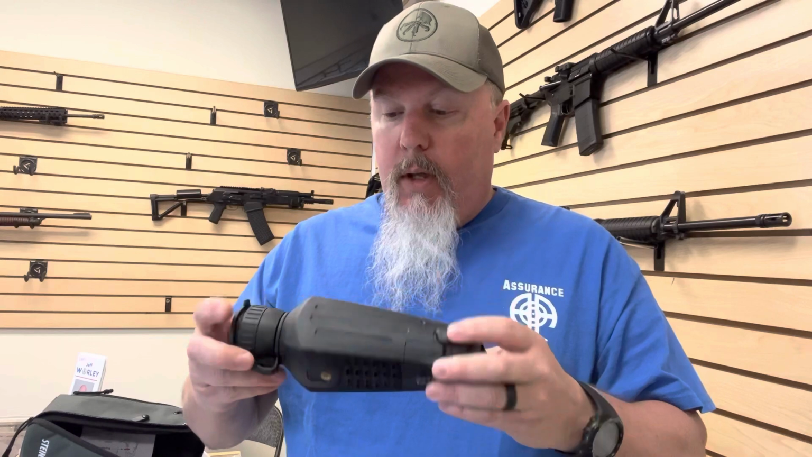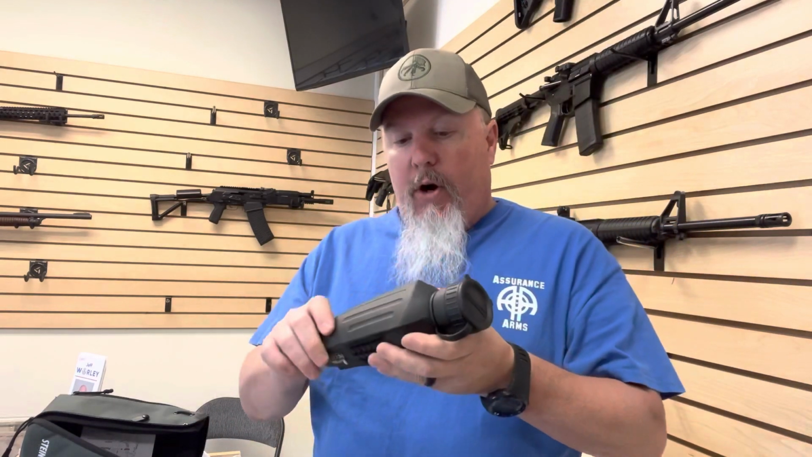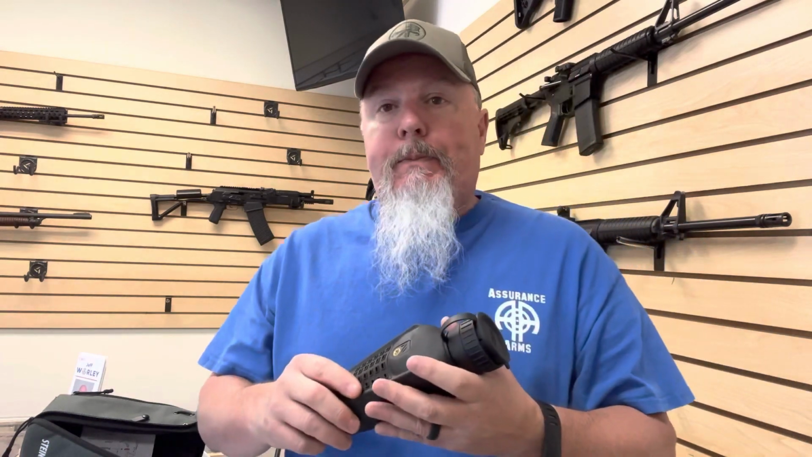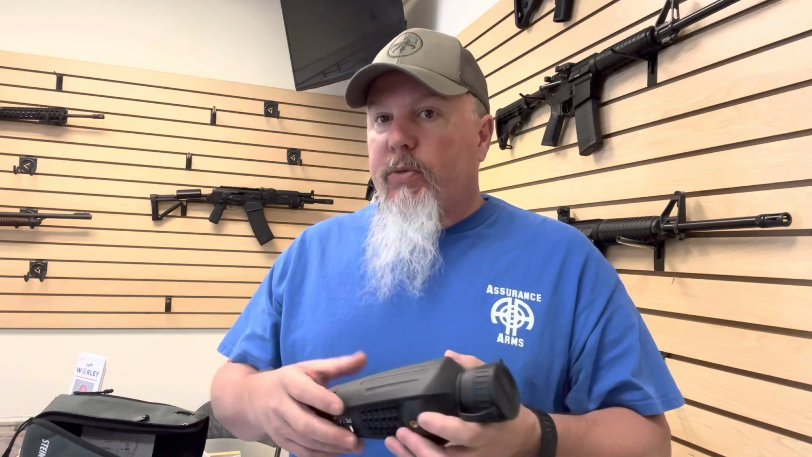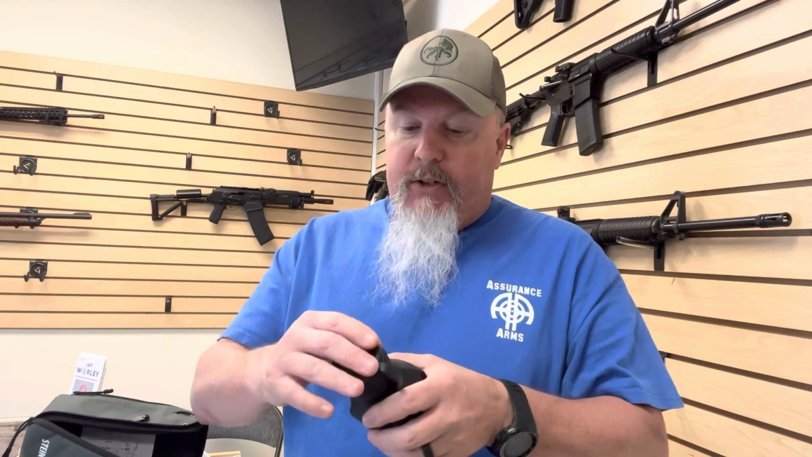Now, it's a really nifty device. It's very armored. I feel like this could take a lot of abuse out in the field. I can see some potential for this in hunting, security type work, or law enforcement type work, surveillance, that kind of thing. So let's just dive into this thing real quick.